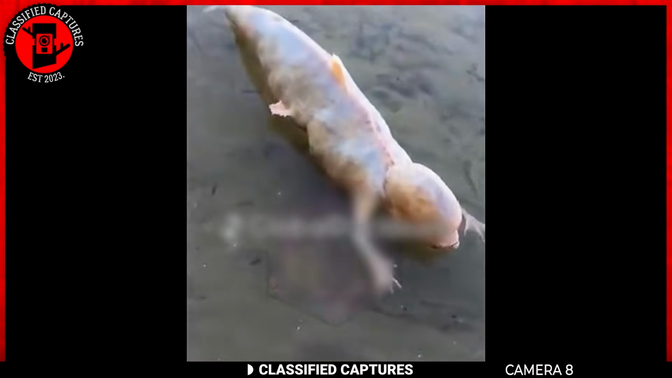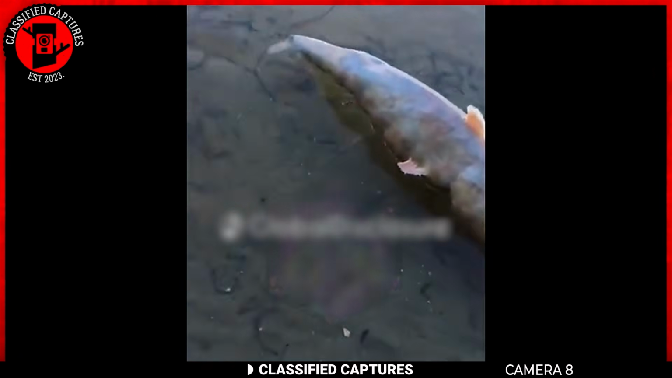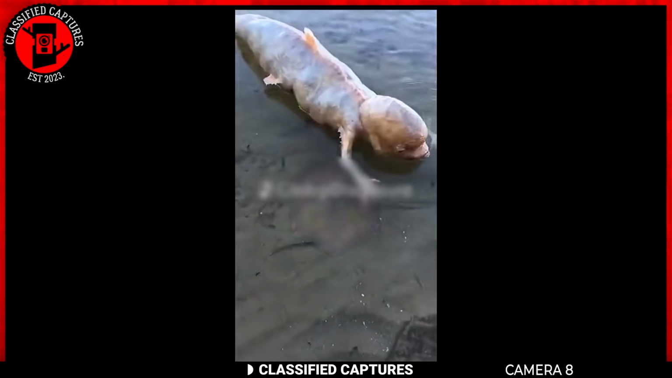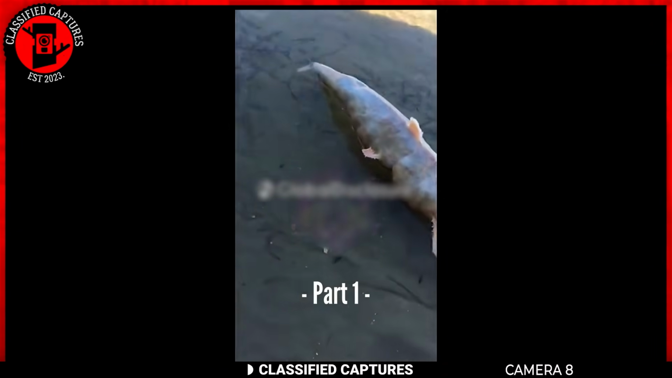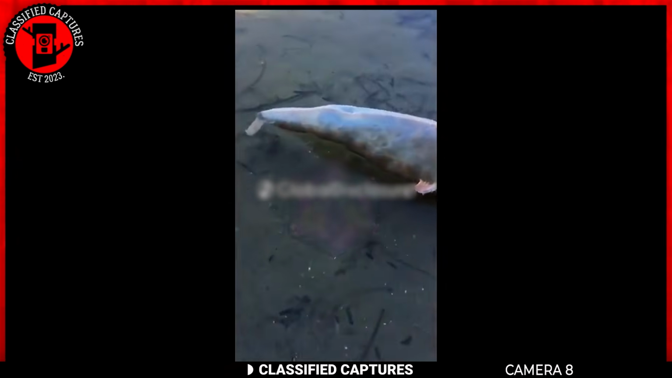Still on strange things in nature, this creature was found washed up on the seashore. As you can see, it has a pair of arms and a fish-like body, but its face looks very alien-like. Unlike typical fish, its body did not have scales. It was smooth and darker in color. Its combination of human-like arms, a fish body, and an alien-like face suggests something out of the ordinary.